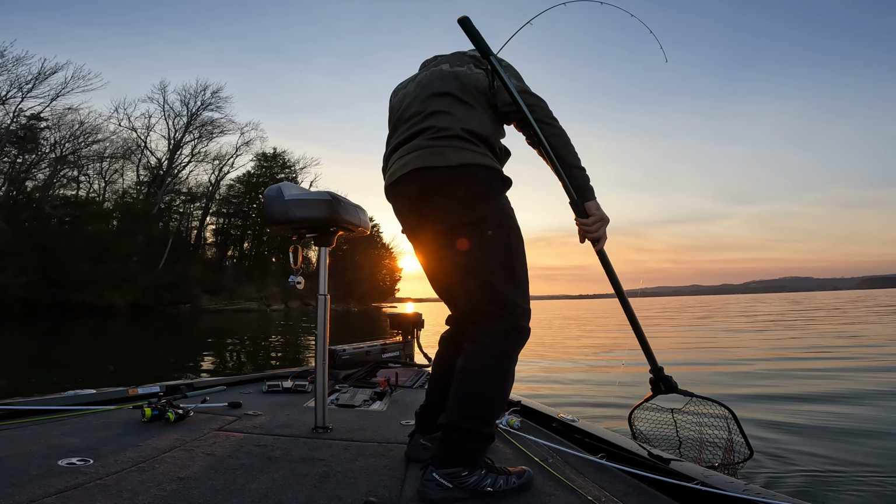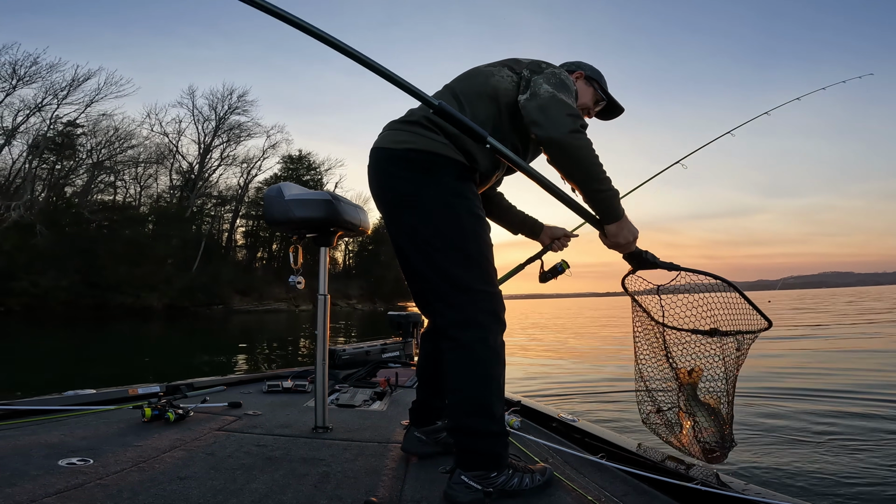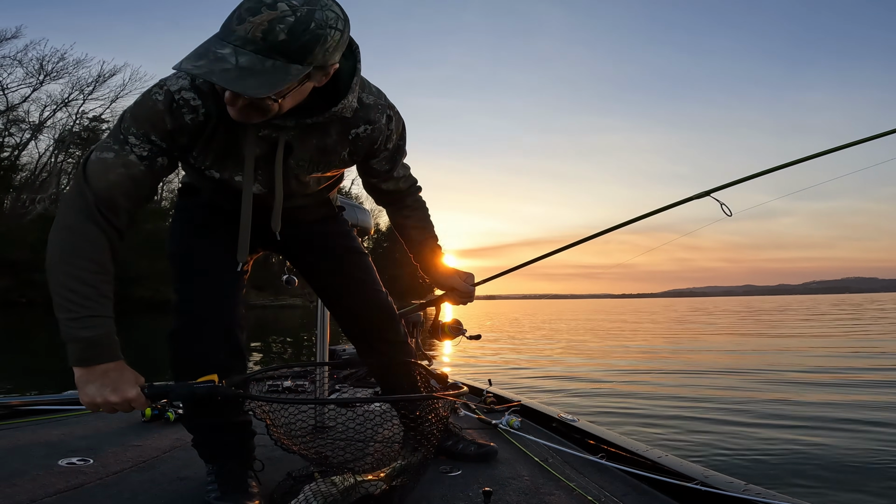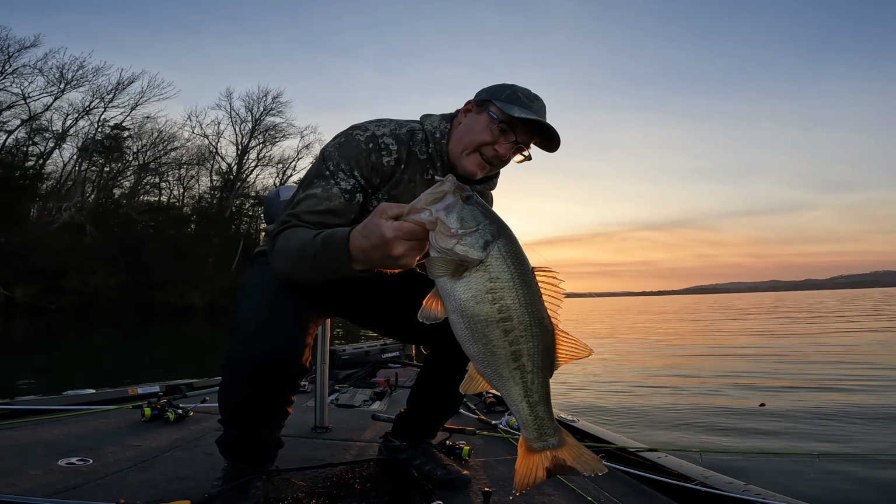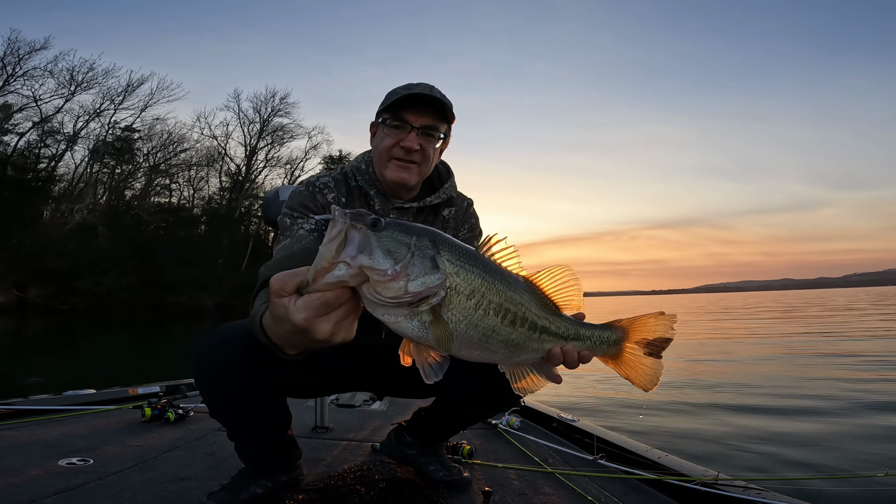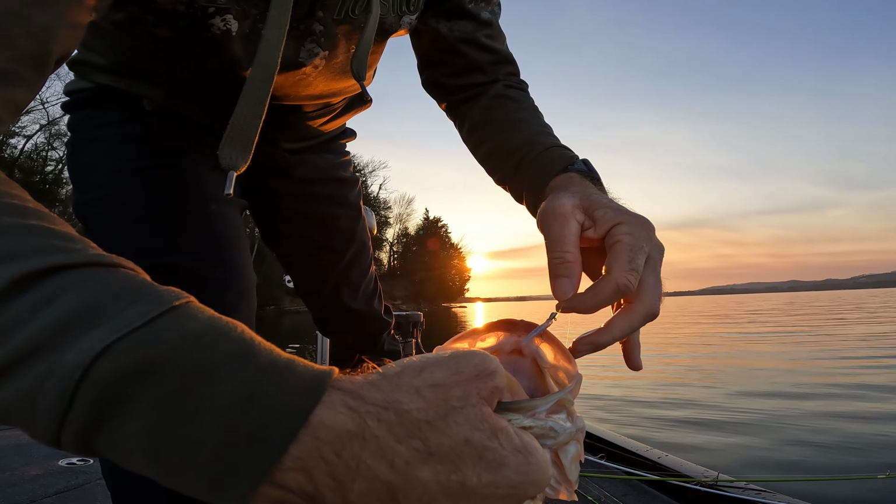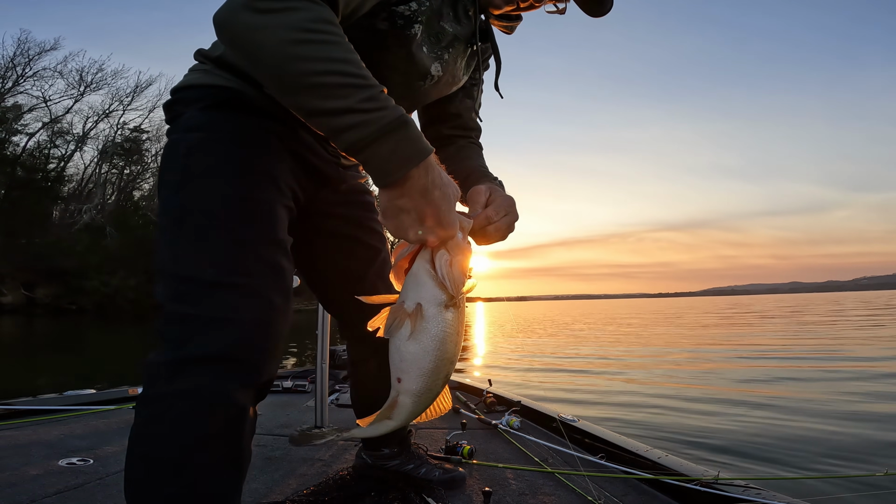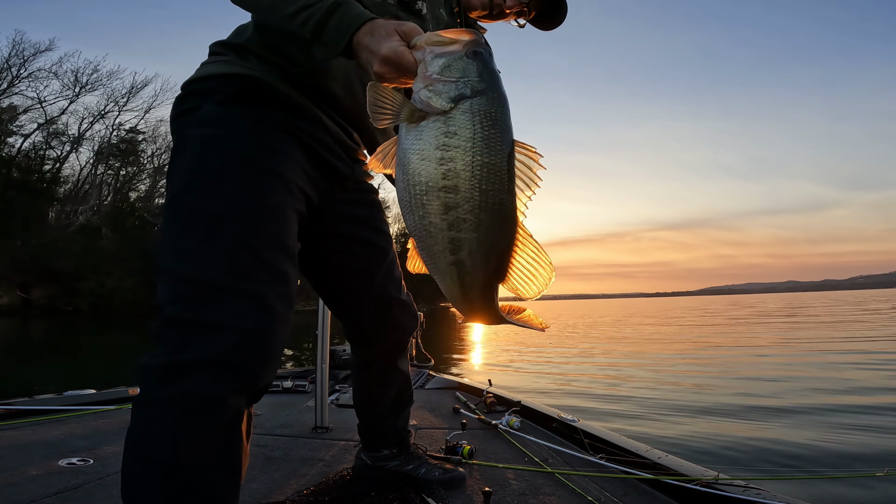That's close to a 3-pounder right there. Oh, he's got a cool black spot on his tail too. Look at that bass. See that cool black spot on his tail? He's got one on his head too. That's kind of interesting. Look at that little tiny trout magnet right in his lip. Crazy. So if you're patient enough, you can also find these guys out there.